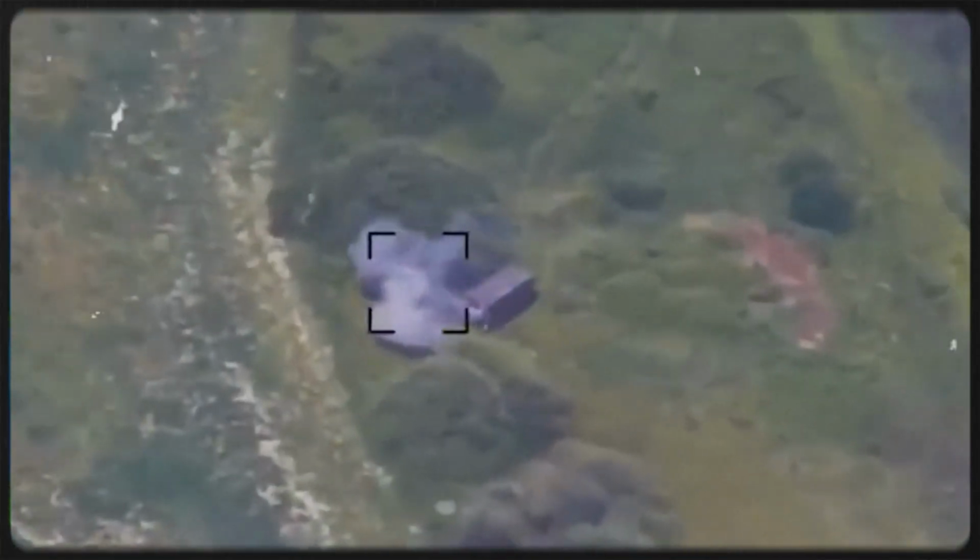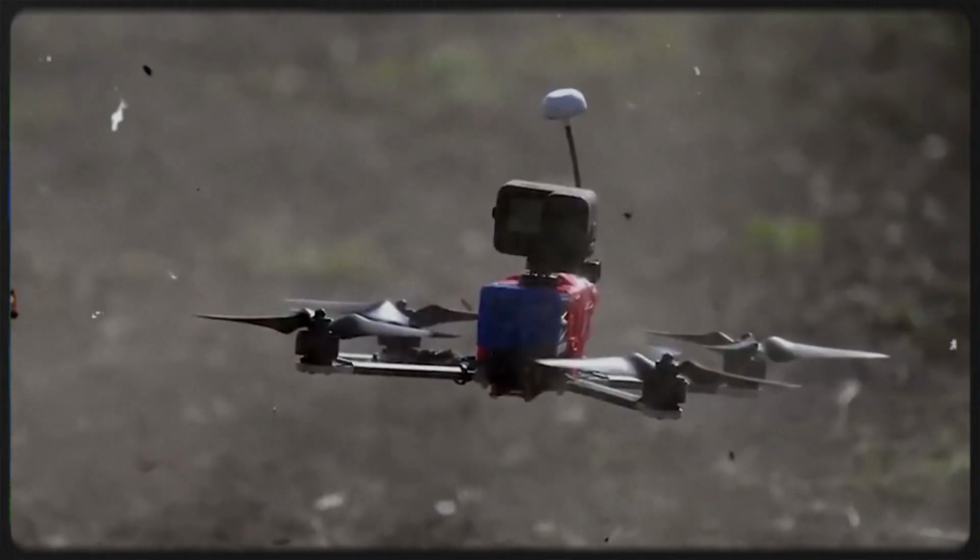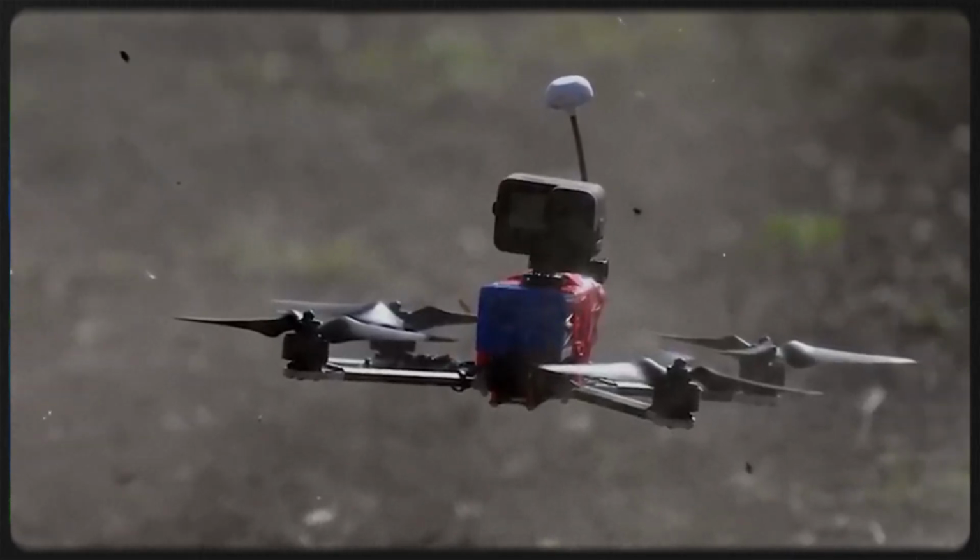That is why the next phase of this fight may not be decided by one village or one dramatic strike. It may be decided by which side can connect drones, data, pilots, logistics, and battlefield decisions into the fastest chain. In this kind of war, a few seconds of exposure can decide whether a unit survives or disappears.